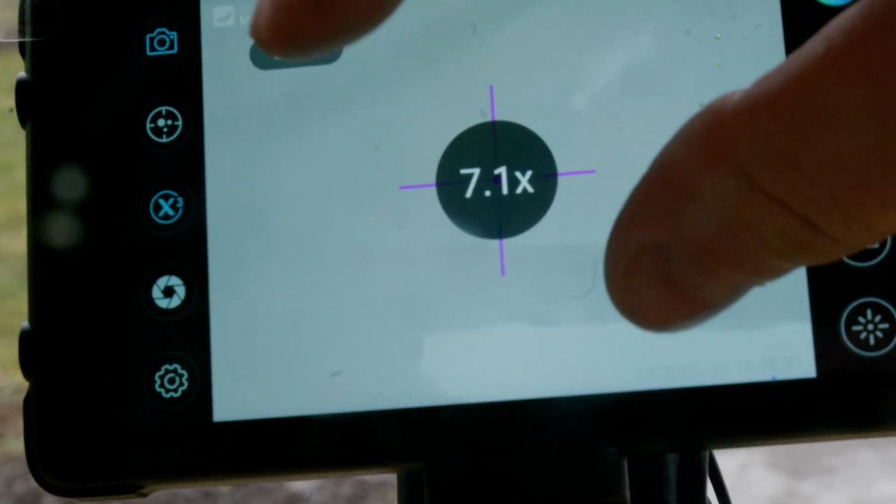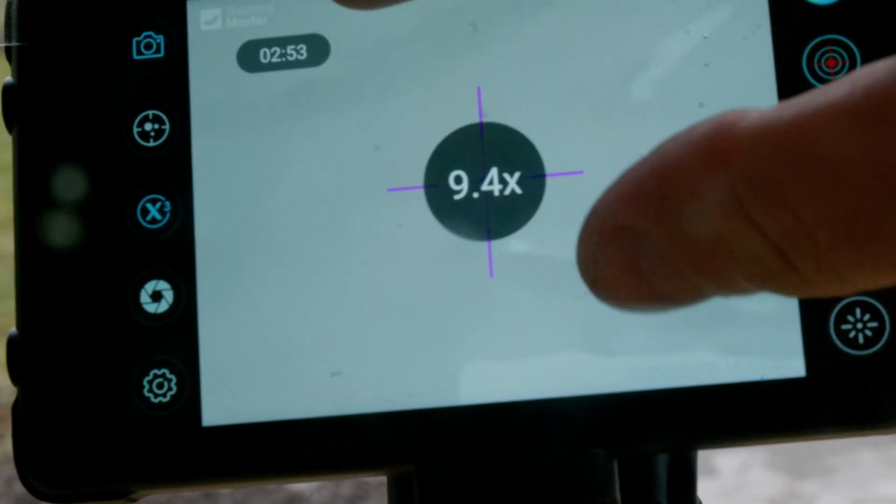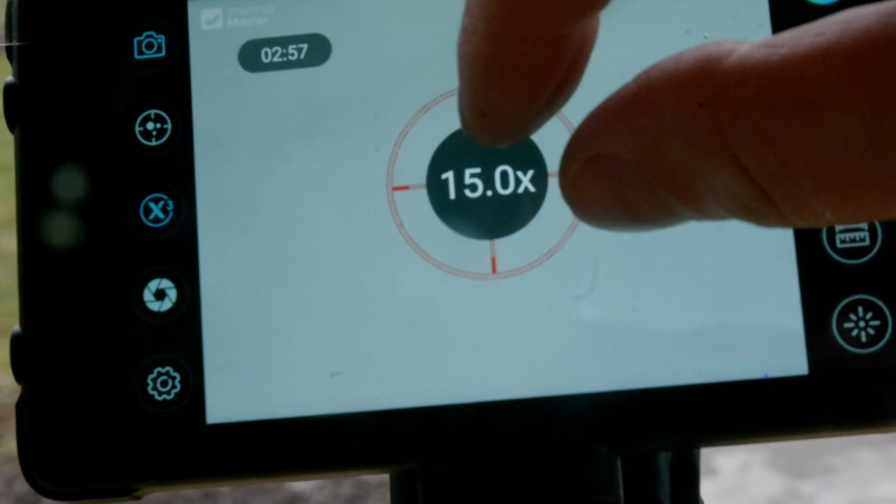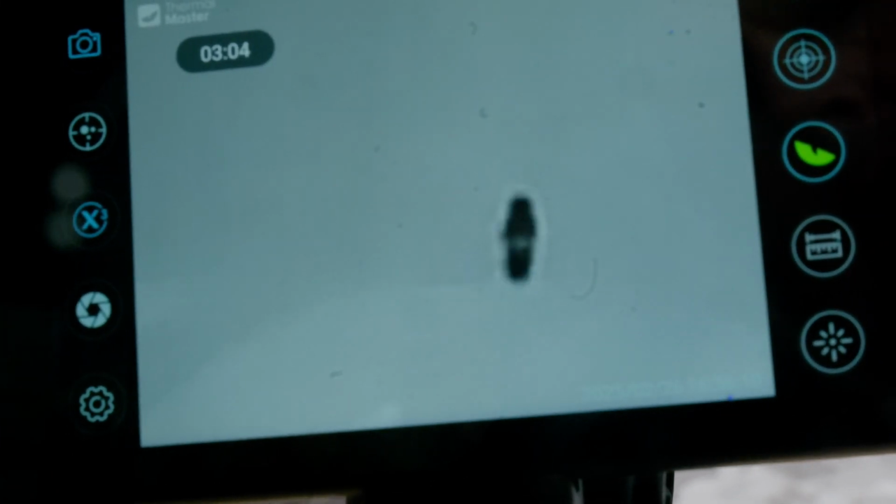Now, this is one of the things I actually don't like about this setup. It would be nice if you didn't have to use your fingers to zoom in and you were able to have a button on the camera. As you can see, my reticle is changing. We're going to turn that off real quick. Now we're at 15. As you can tell, you're just cropping into the image, so you're losing quality of the picture, but you're still able to zoom in quite a bit.